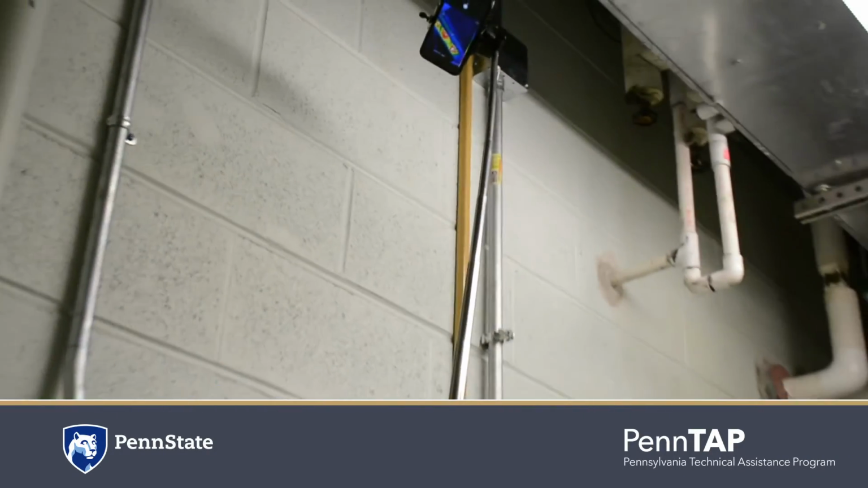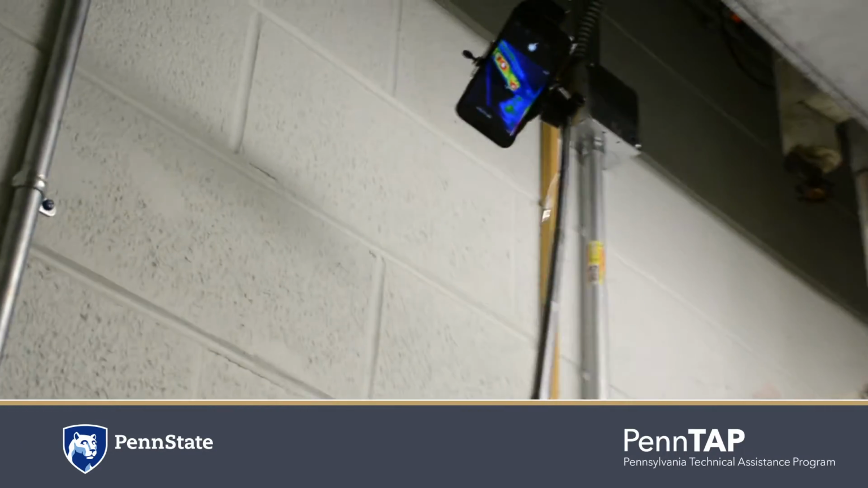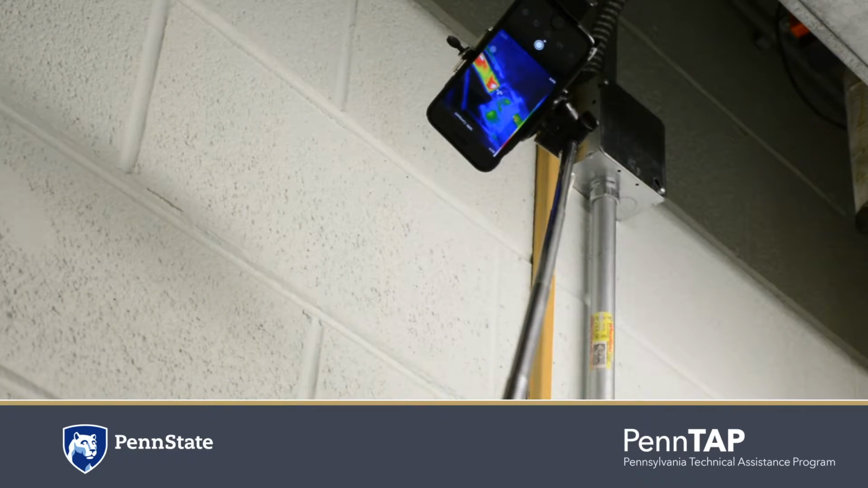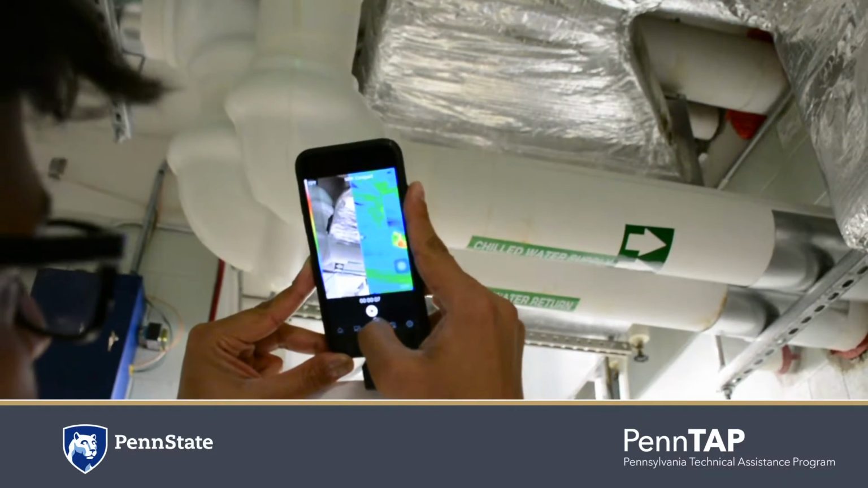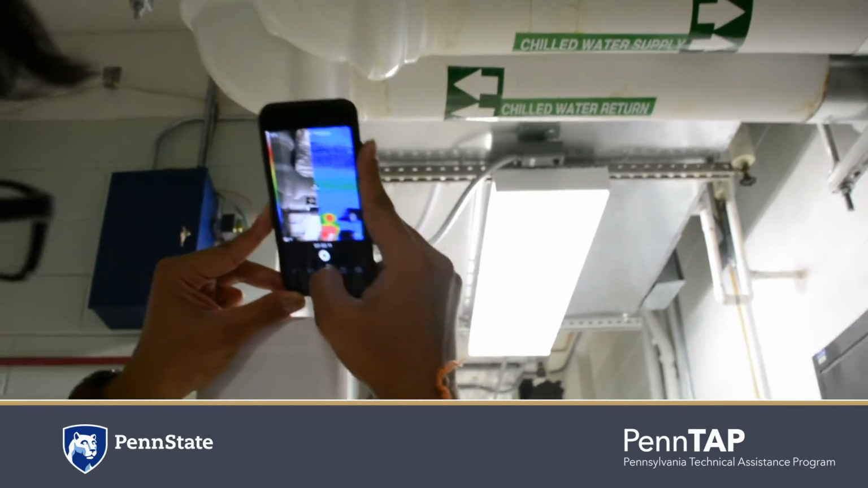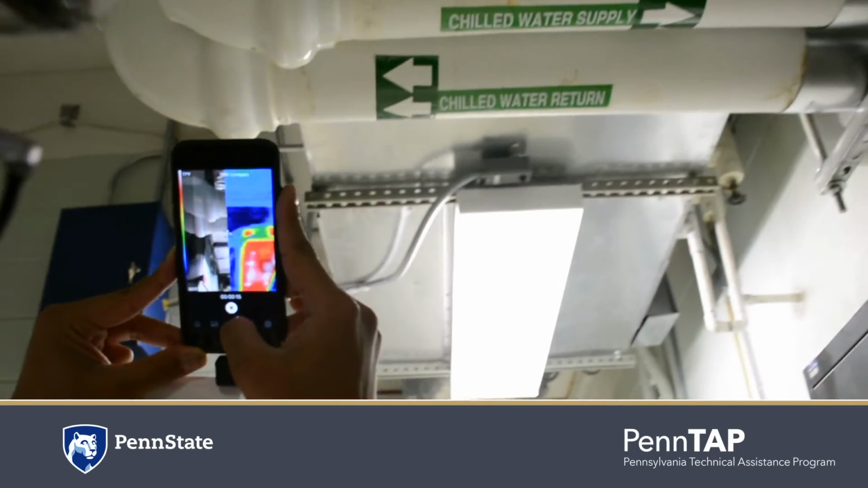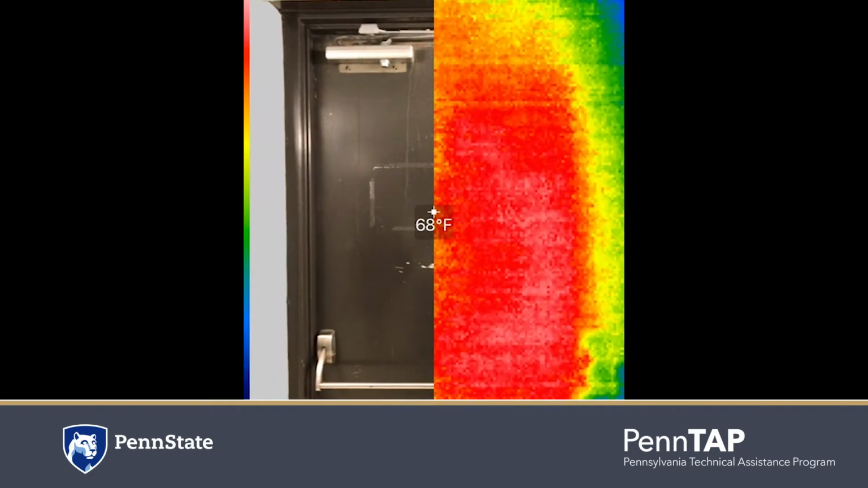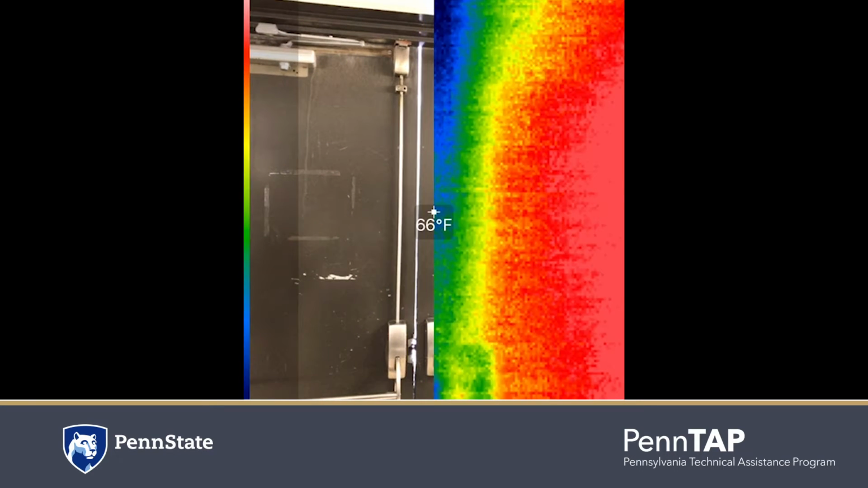With the help of the Seek camera, you can enhance the preventative maintenance program, simplify your maintenance strategy, and make your building more energy efficient. Using Seek thermal technology, facilities can inspect the valves, ducting, electrical components, and insulation around the air conditioning unit for any heat or energy loss. Using such tools, abnormalities can be identified and mitigated, resulting in energy and cost savings.